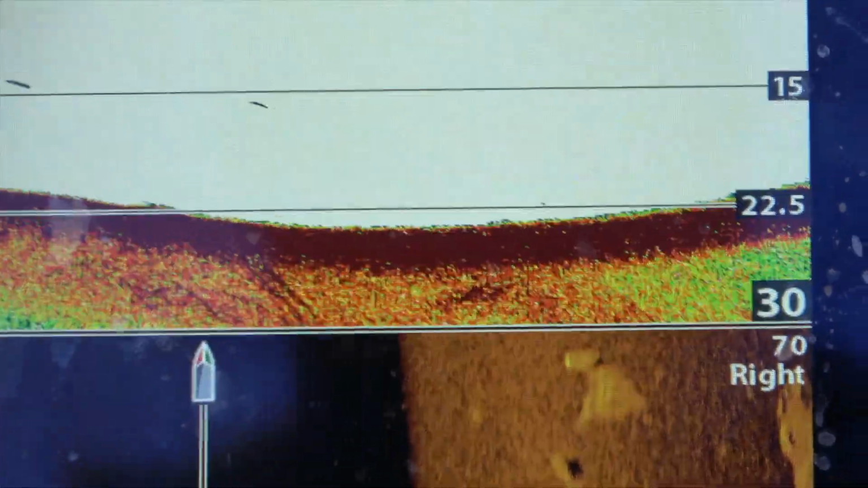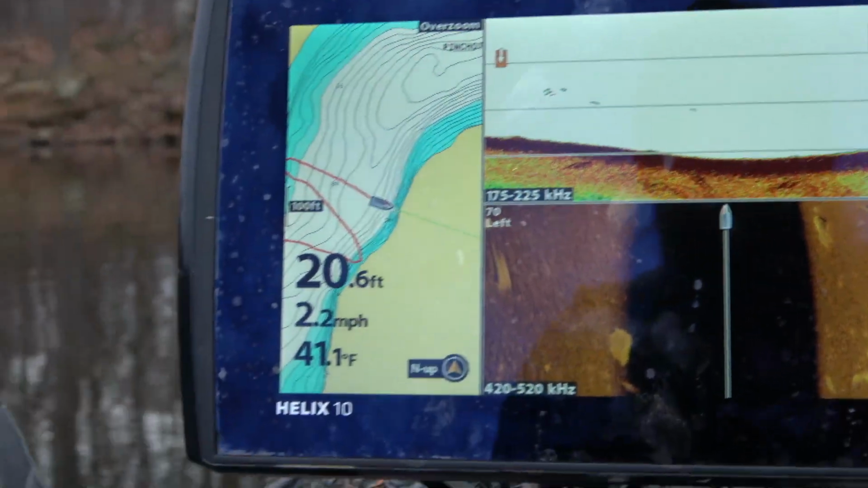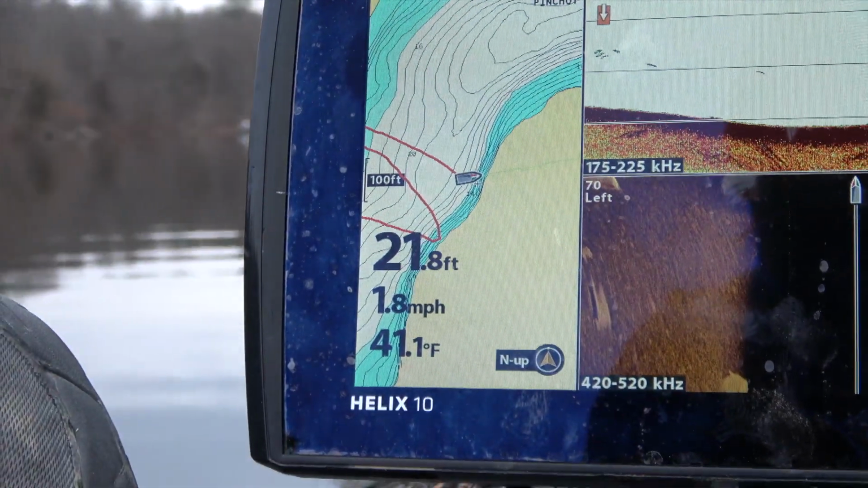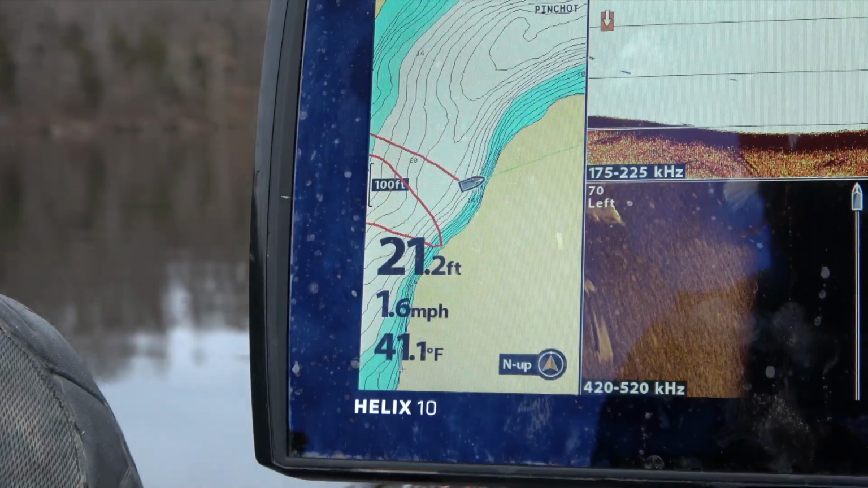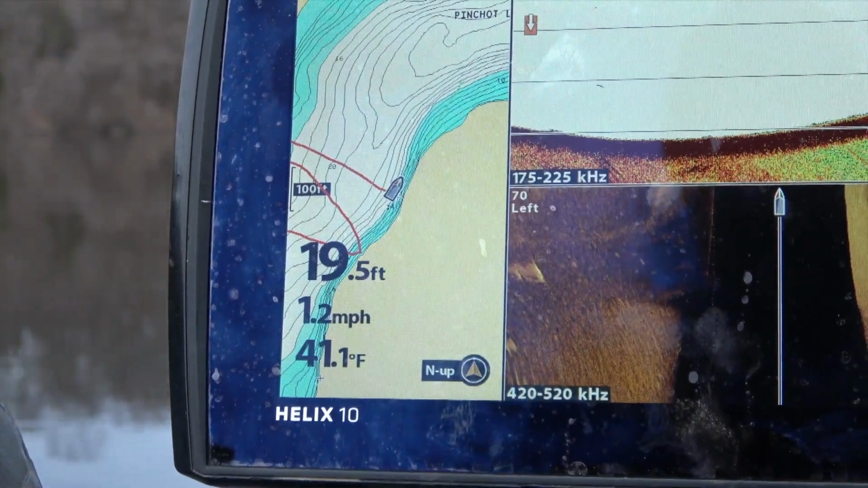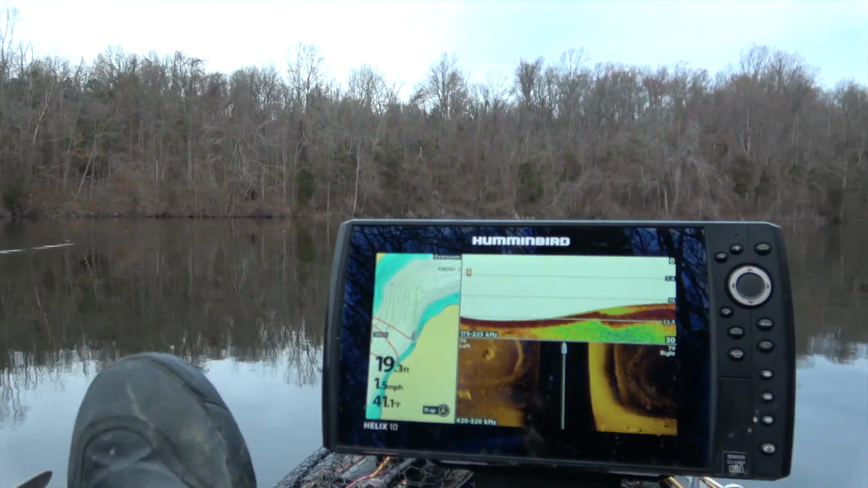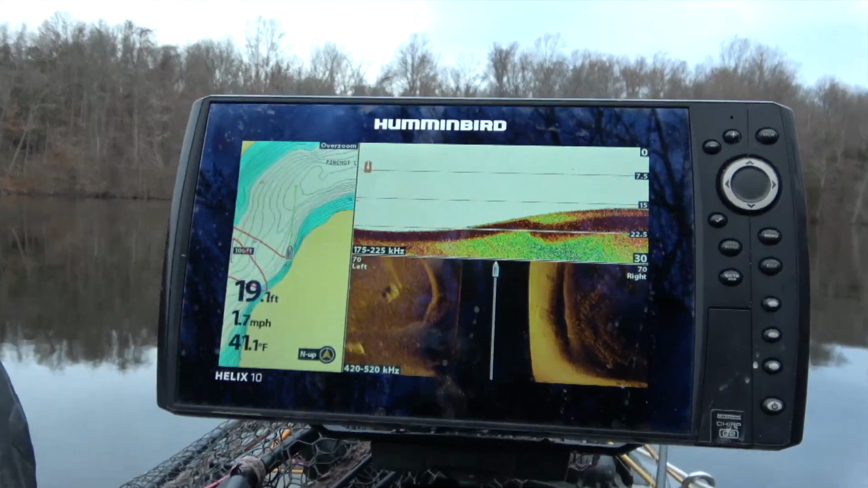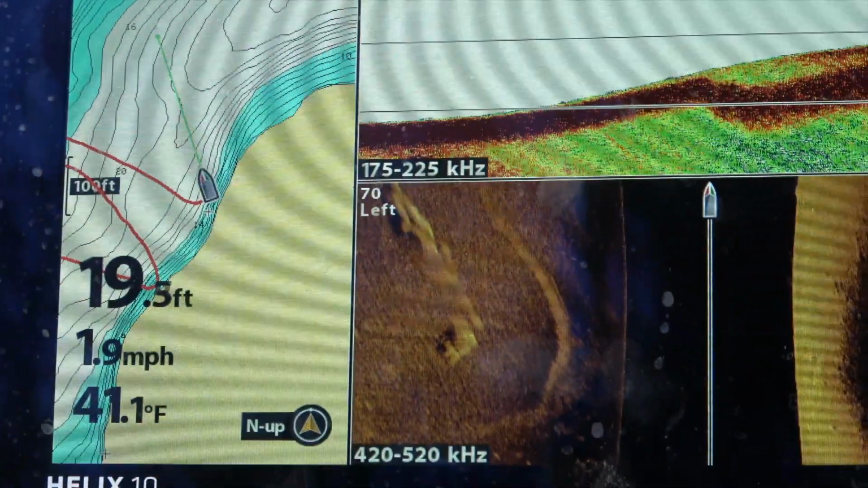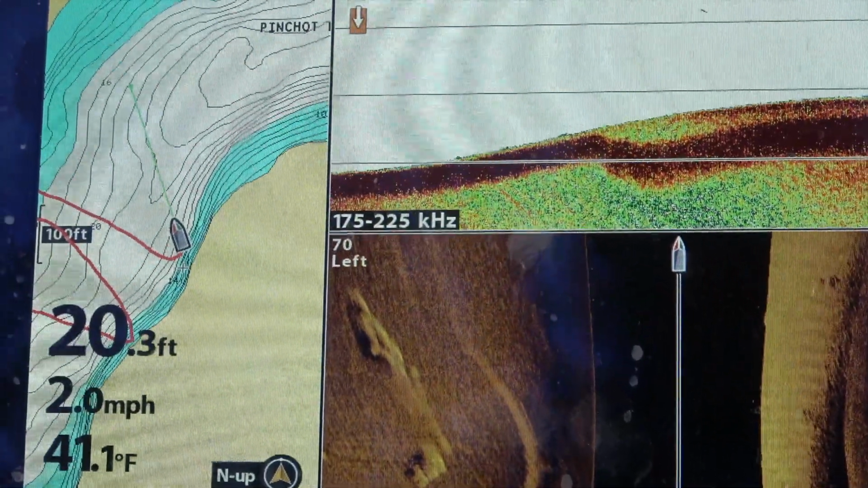It's not a really pronounced one, but that is the creek channel, and this zigzagging that I keep doing is how I find it. I'm just going back and forth across the same width here, hoping to have some part of the creek channel jump out at me, and hopefully seeing some bait fish marks on it. Just searching.